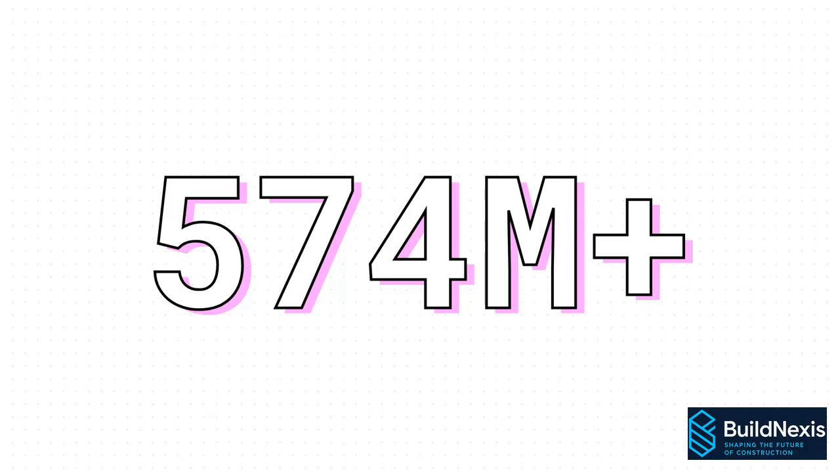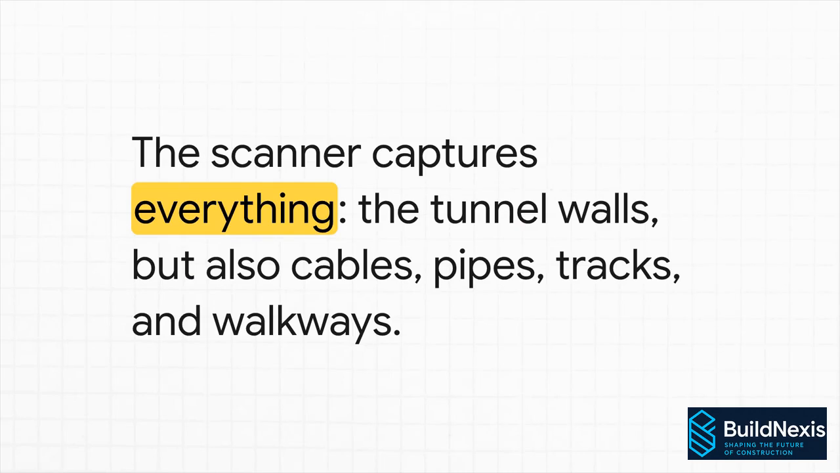In just one project, the one in the Shanghai Metro, the robot collected a point cloud of, get this, over 574 million points. Just let that number sink in for a second. That is a truly massive amount of information, capturing every last detail of that tunnel. But here's the catch.